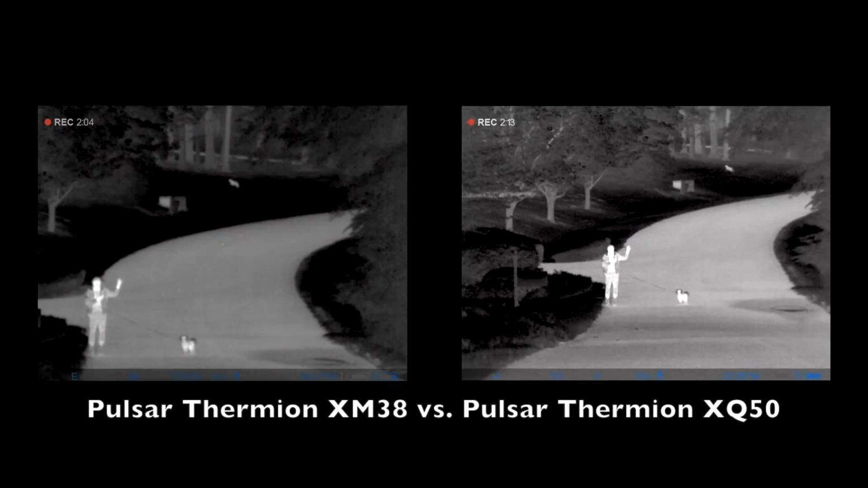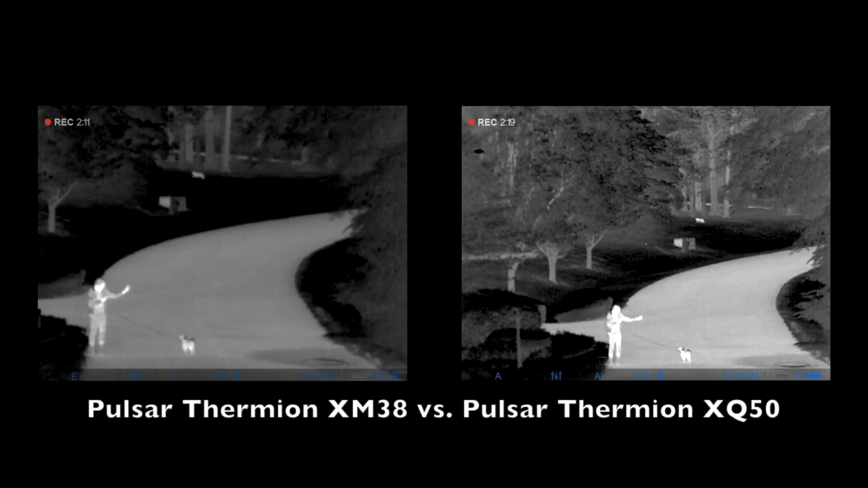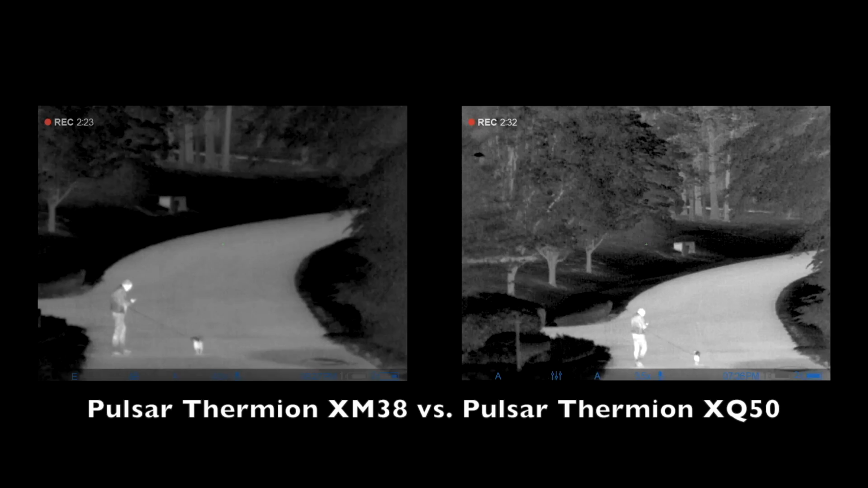Those are the two models that you want to compare to each other when you're talking about the difference in this scope. So what I noticed, and I want to thank a gentleman that works with us, Colonel Chester Cupp. He's our staff writer for Outdoor Legacy Gear, also does some work on the Late Night Vision show. He put together this video for us, and it's showing the difference between the XM38, which he has, and the XQ50, which he is testing.